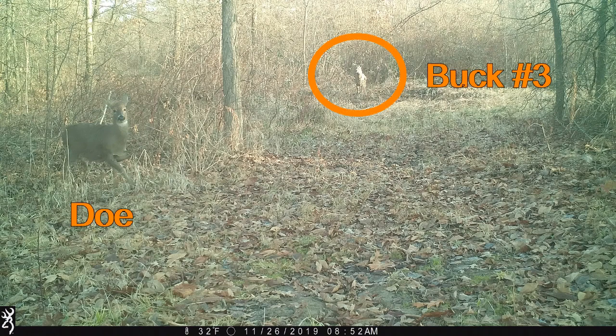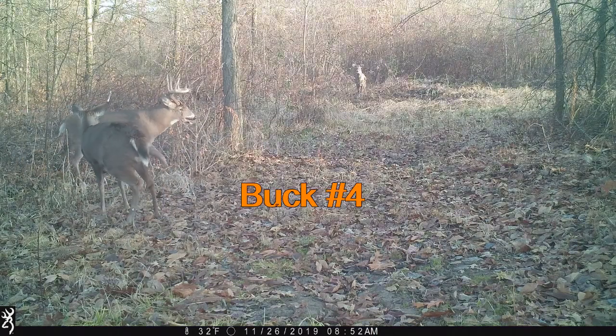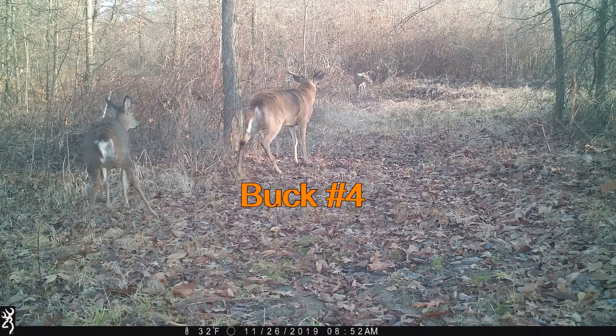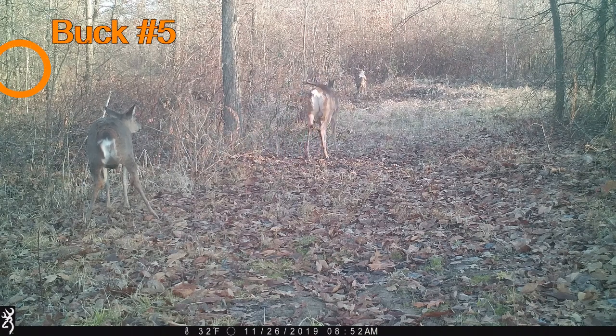Buck number three is now looking at one of the does, and she is being followed by buck number four, who, as you can see, is a nice big buck. And it's pretty evident that the doe is in estrus because she isn't running from the buck. She is ready to be bred. We can also see another buck in the background, buck number five.